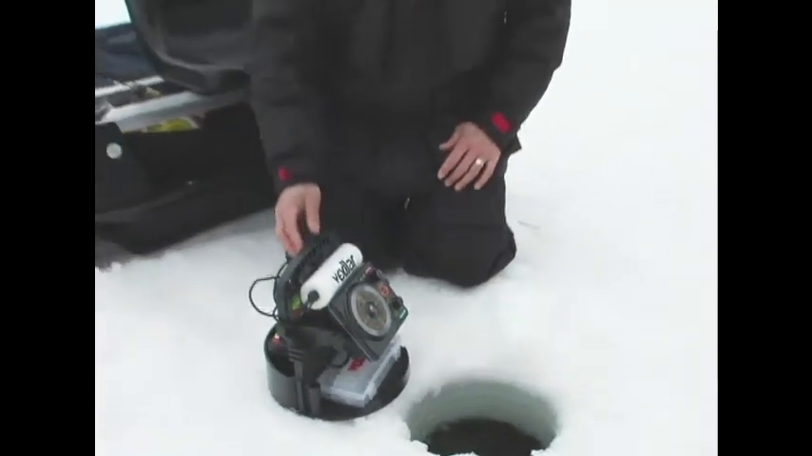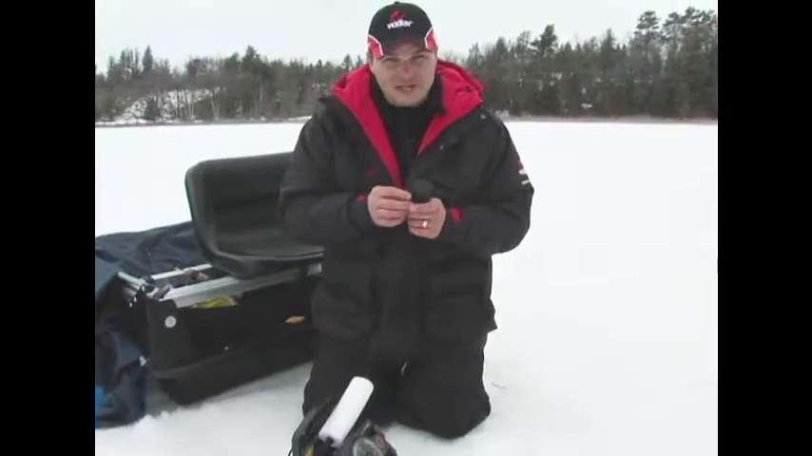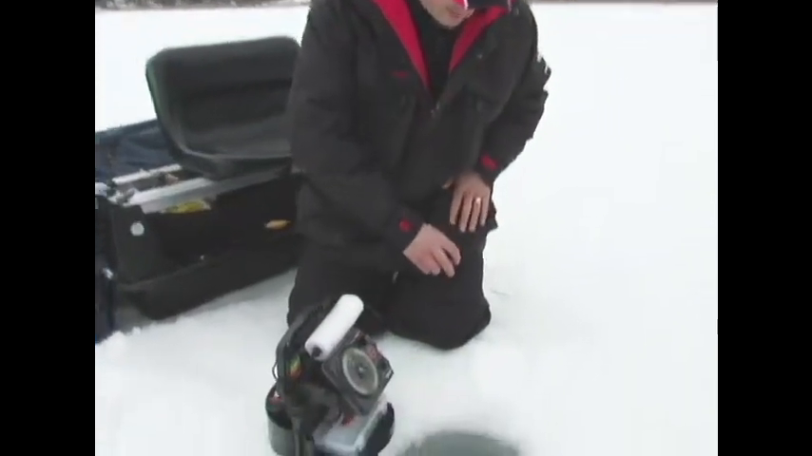Now it's very important that you get into the habit of rubbing or wetting your transducer like this. This little habit will ensure your transducer will have good contact with the water and won't be weakened by snow, ice, or the buildup of junk on the face of the transducer. I even do it when I'm moving between holes, just to make sure that nothing builds up on the face of the transducer.